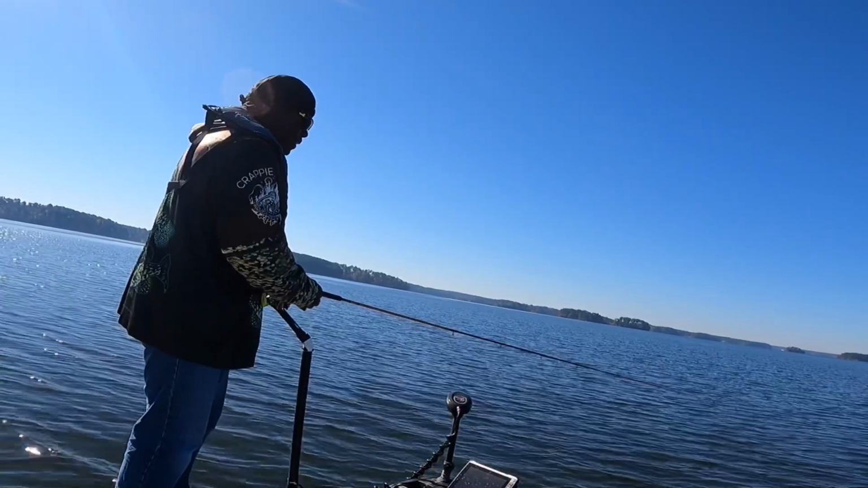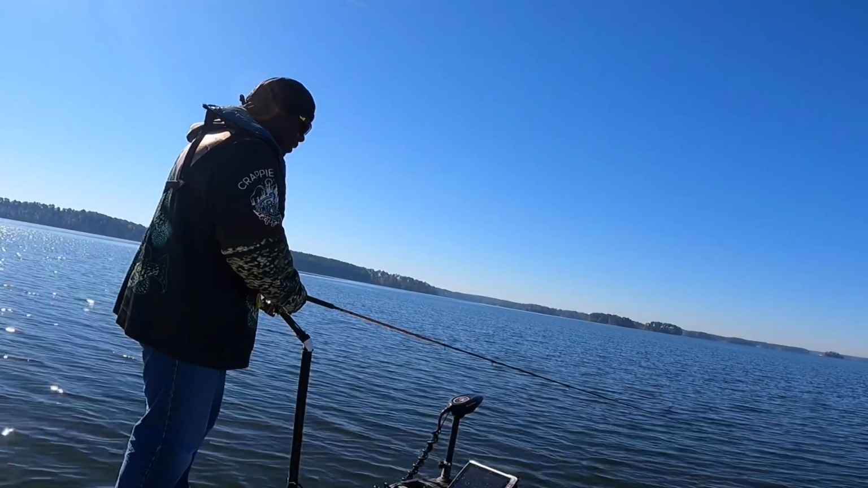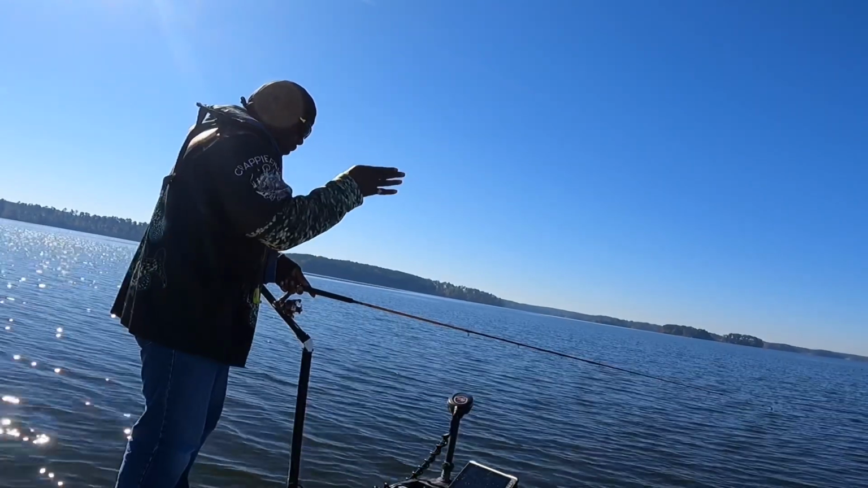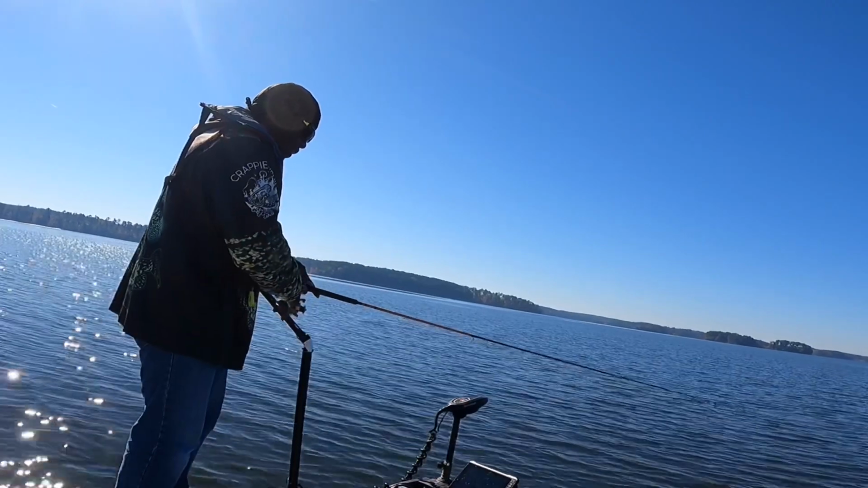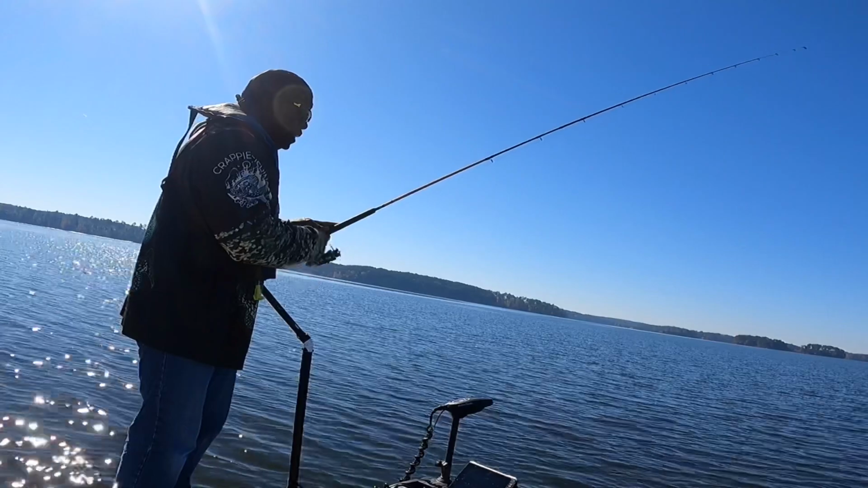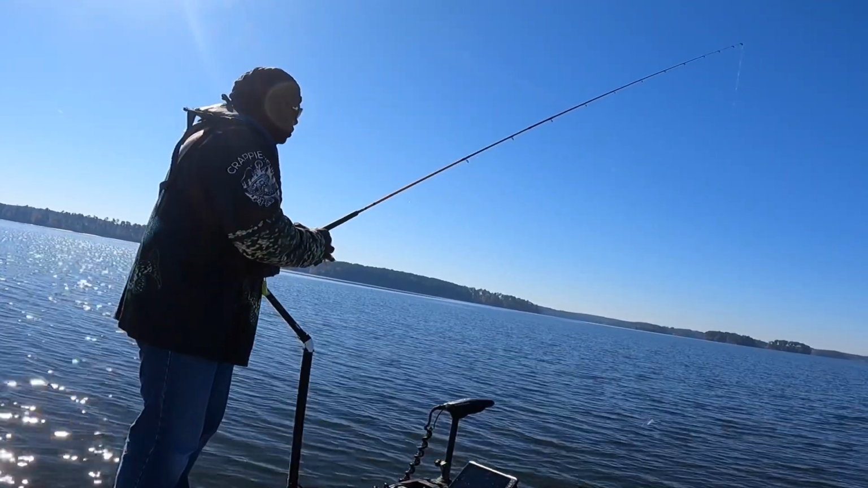Let's see if we can catch another fish out of here. Don't want no more of them babies. I like what it looks like at 20 feet out. Dang, 40 feet down. Good Lord, them fish are deep. I normally don't even fish that deep. 40 feet, I'm like, them ain't crappie.